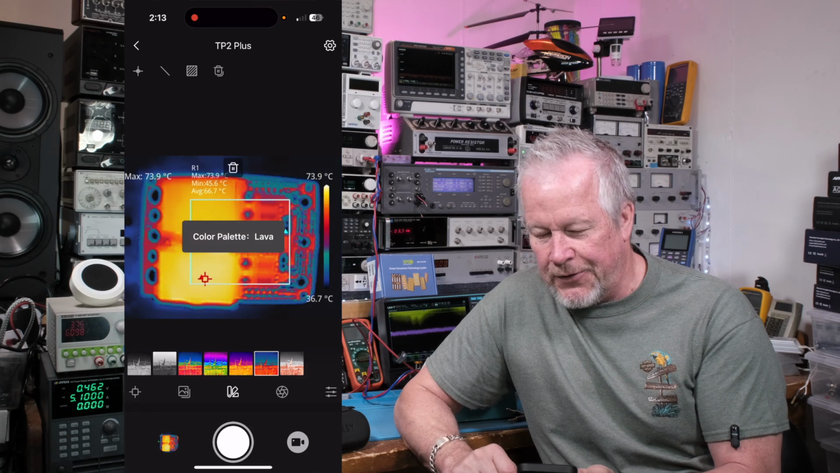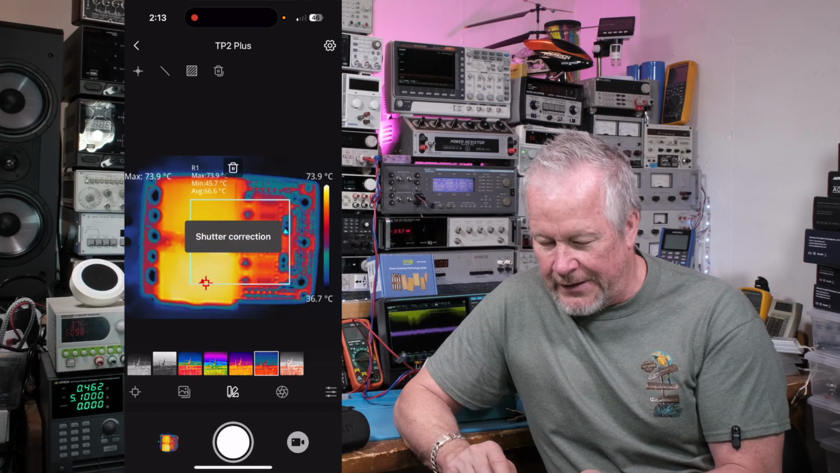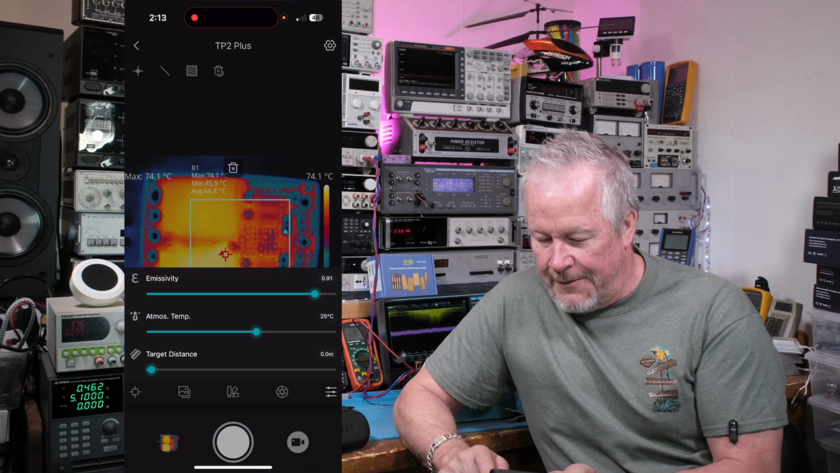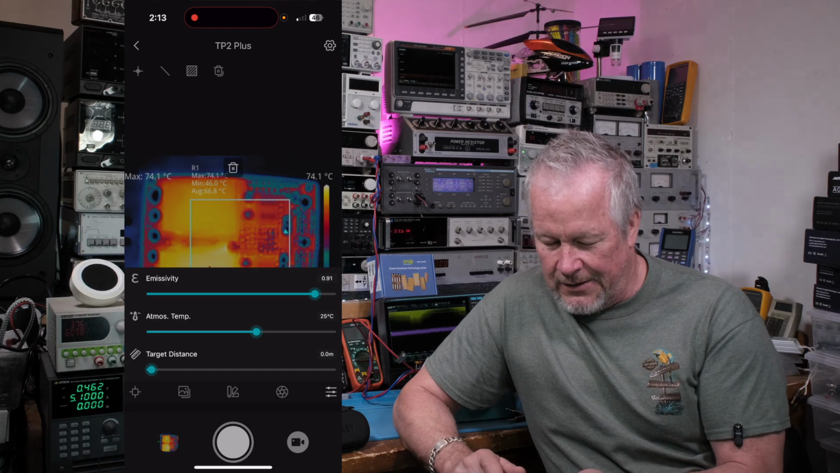Just kind of jumping through them. So, okay, that's those. Now, the next menu over, I've already shown you, that's the shutter correction. Then the far right one, it's this one. So the one on the left is emissivity. For PCBs, it's 0.91, okay? So I can adjust that.